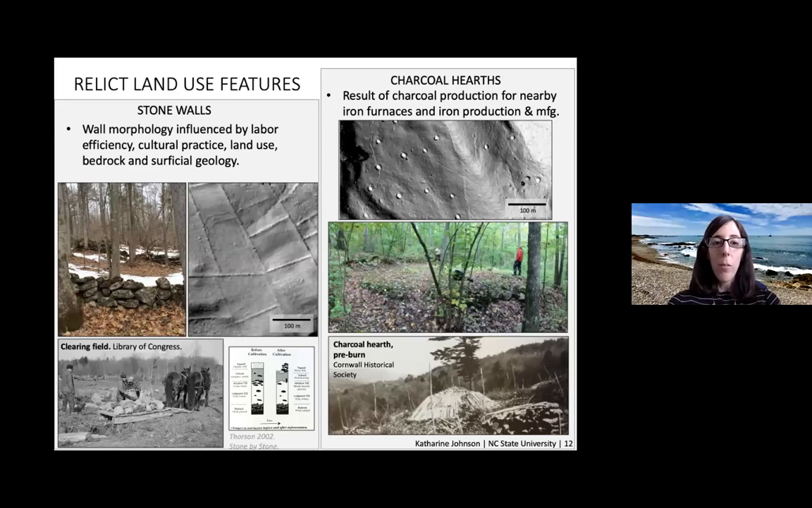So a couple of relict land use features that are results of these types of land use are, of course, stone walls, one of the iconic features of the New England landscape. Now we see them mostly in the woods, but that's not how it always was. This is an example of what they look like in the LiDAR data. And then a photograph showing clearing a field with a stone boat.